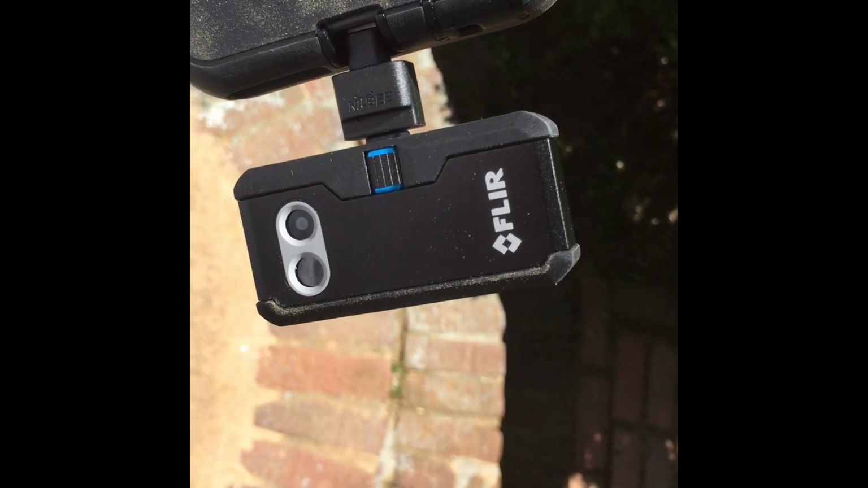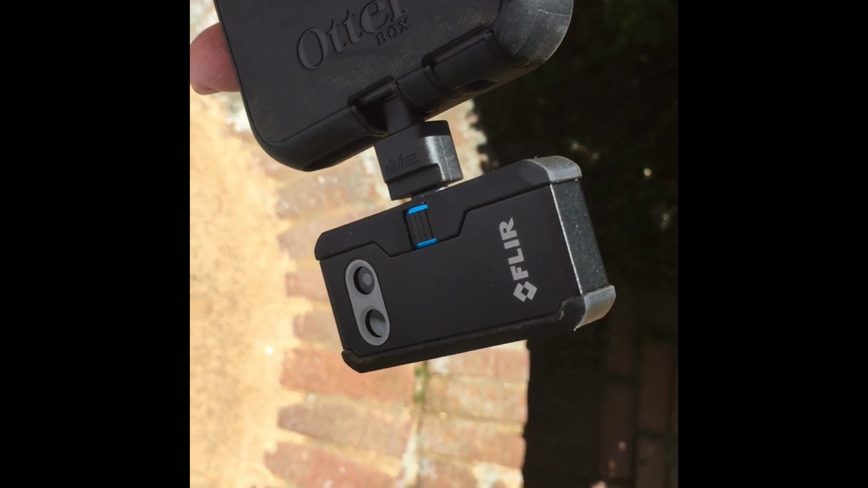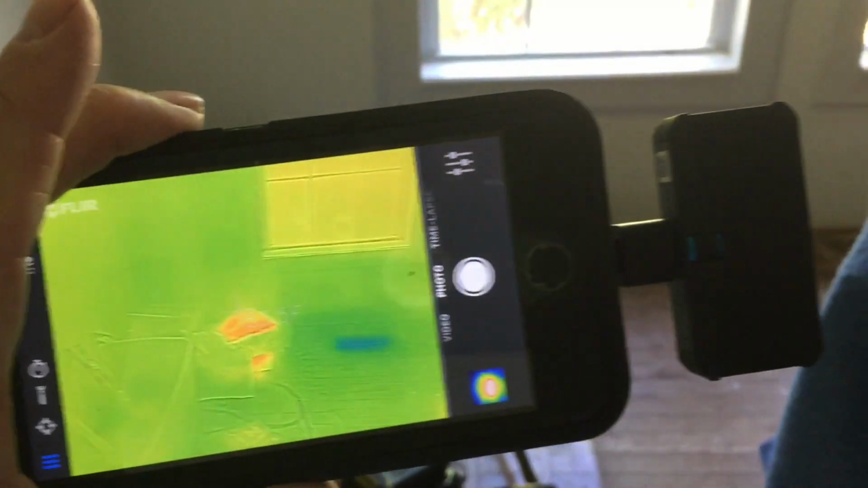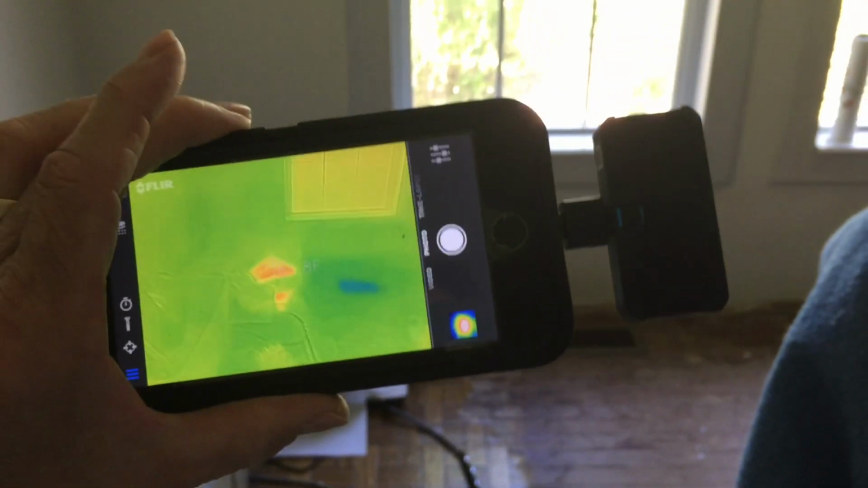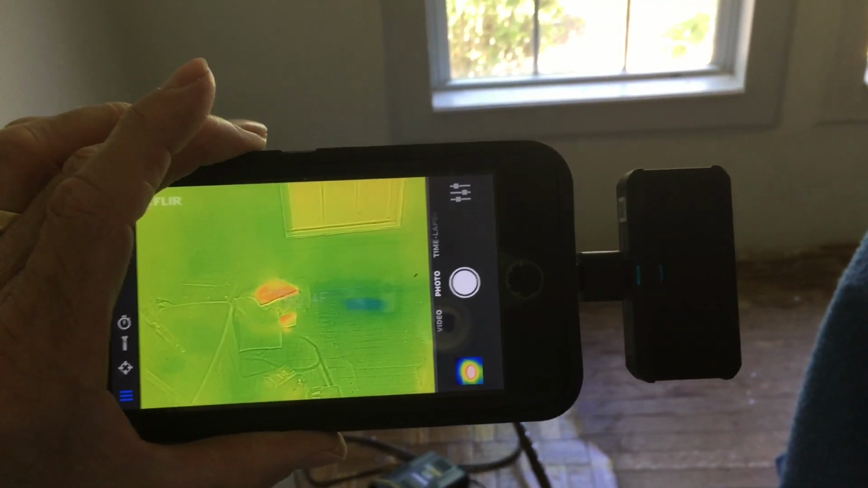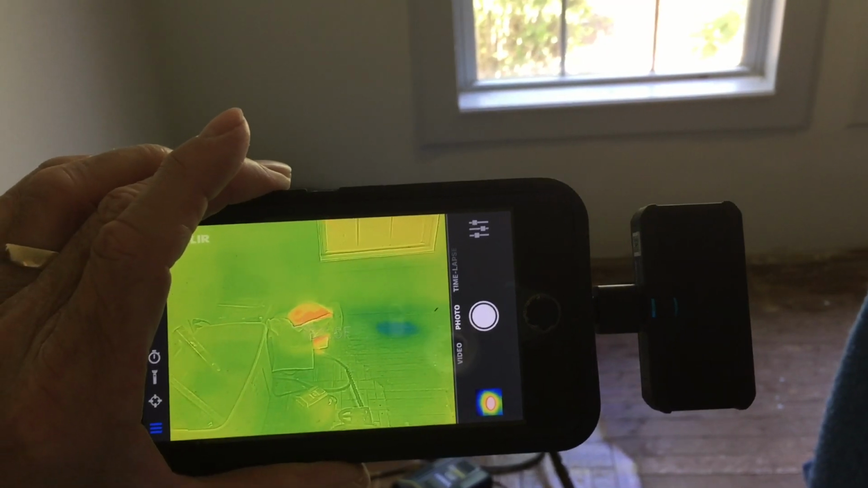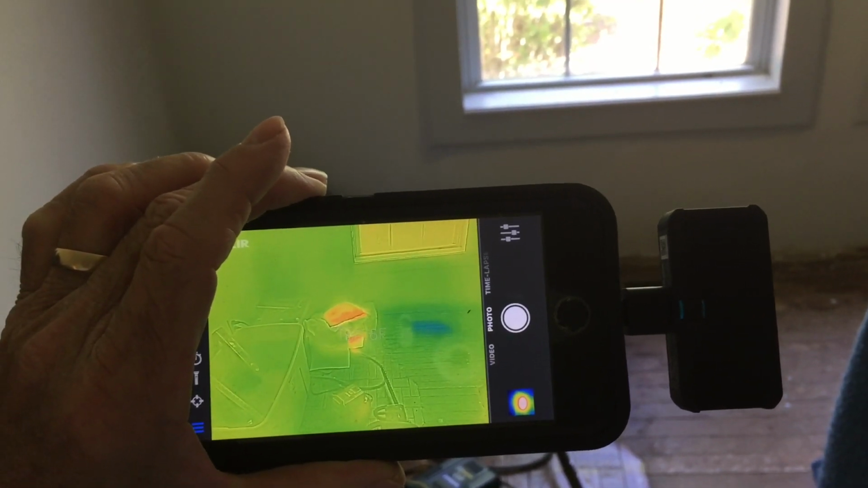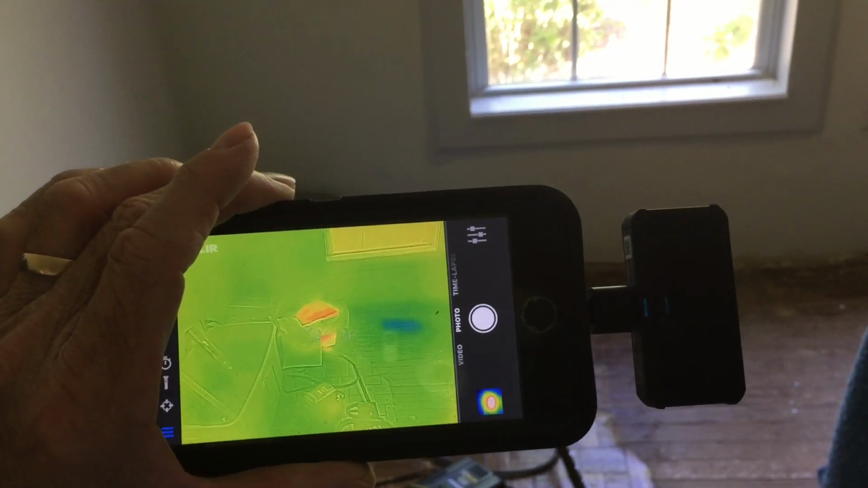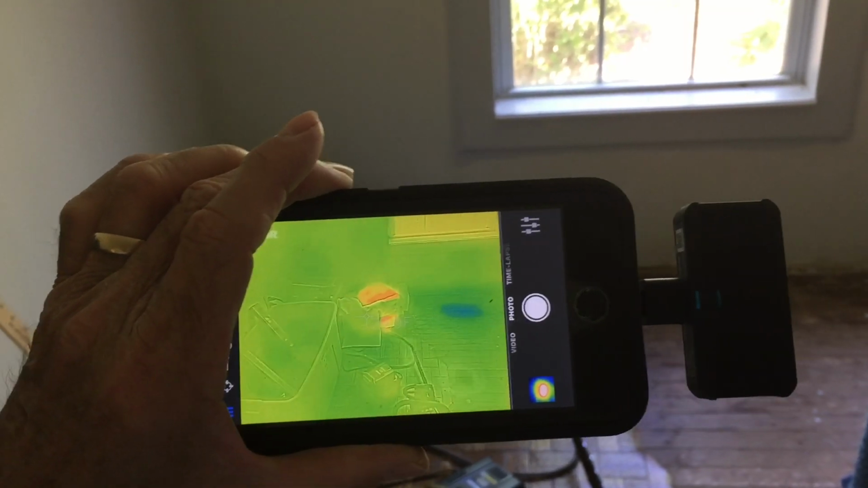This is the FLIR infrared pro camera I've got attached to my iPhone 6 Plus. You see kind of what it looks like. This is my iPhone 6 Plus with the FLIR infrared pro camera attached to it. I've taken all my videos using my iPhone 6 Plus, and this is the iOS version of the FLIR camera. You can buy it through Amazon or from them directly.